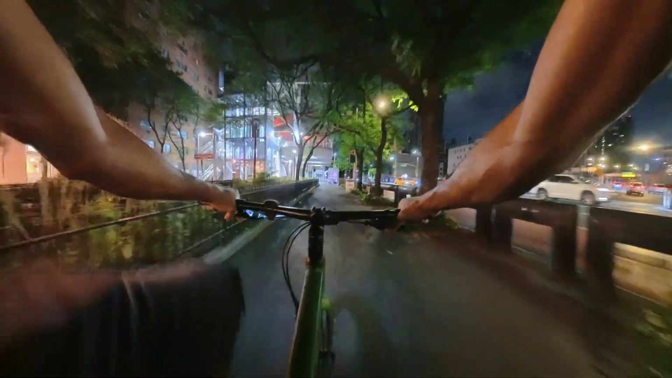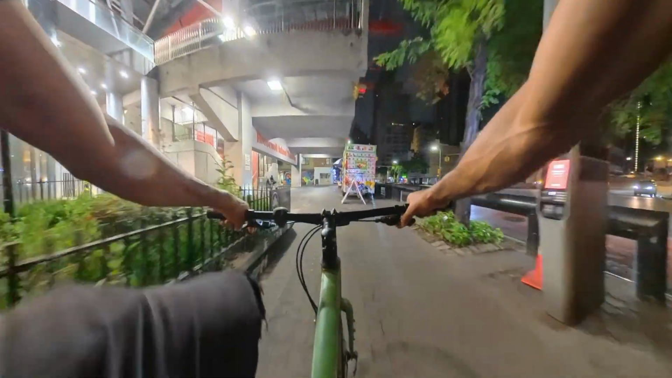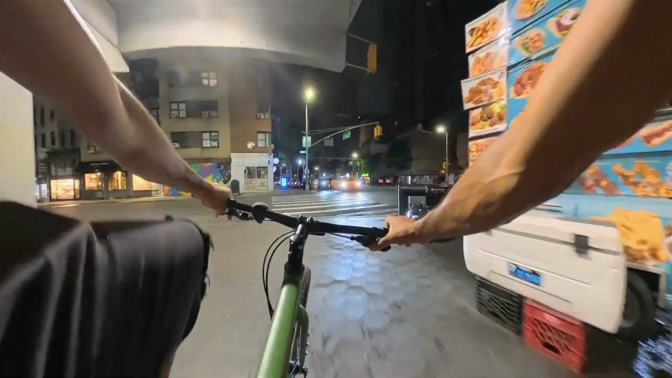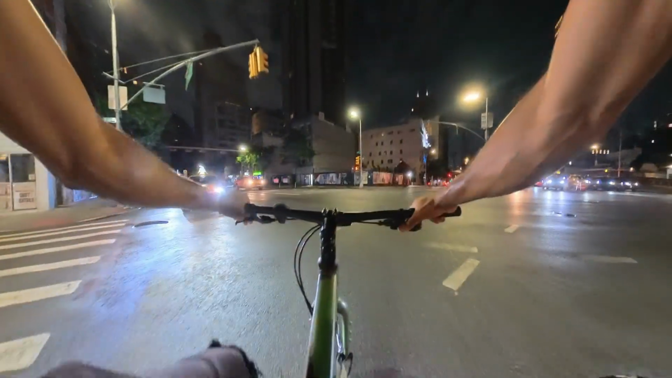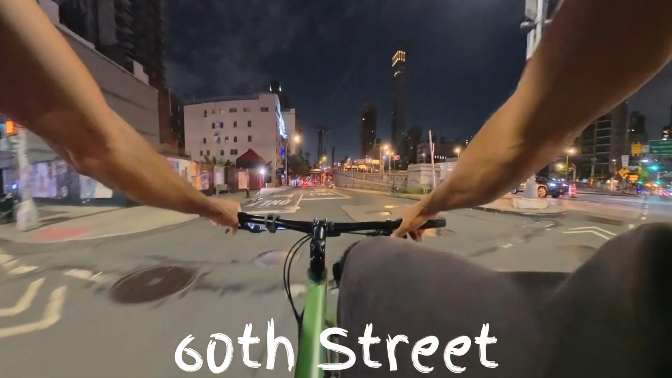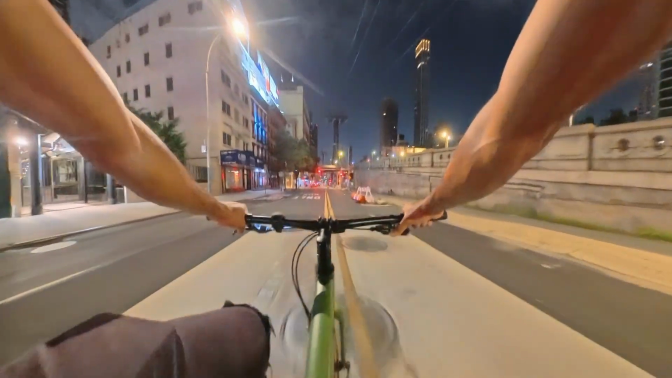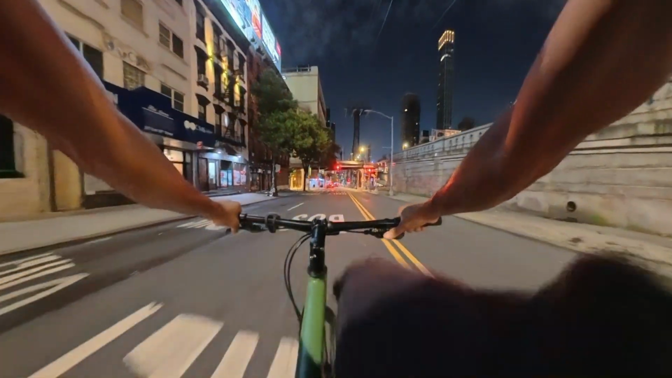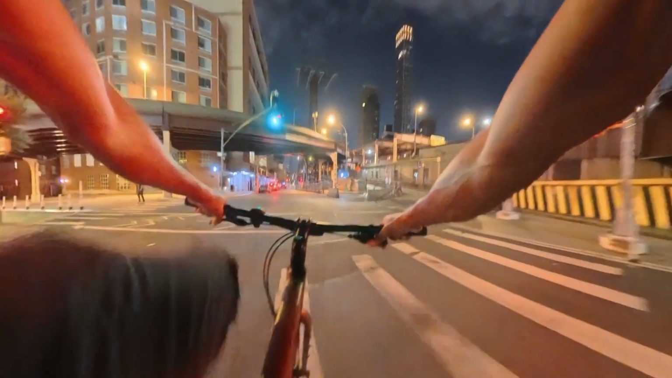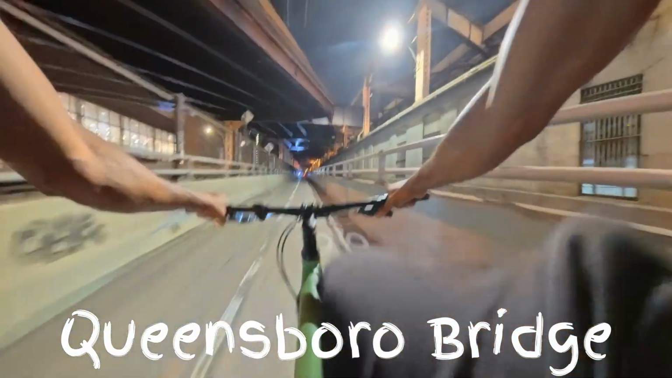All right, almost to the bridge. All right, here we are, Queens Bridge. What? Coming in hot. Woo.